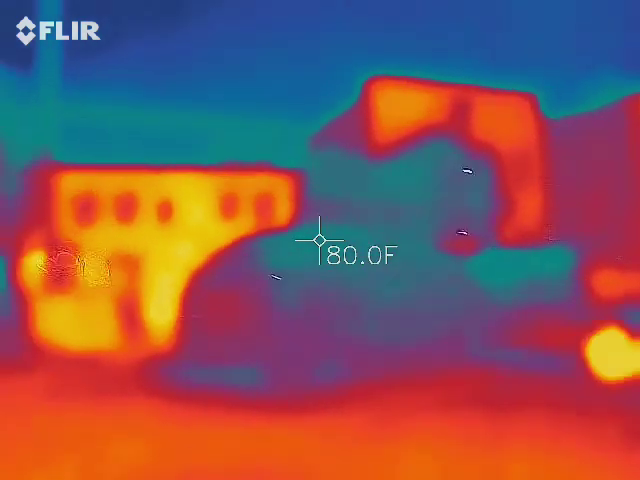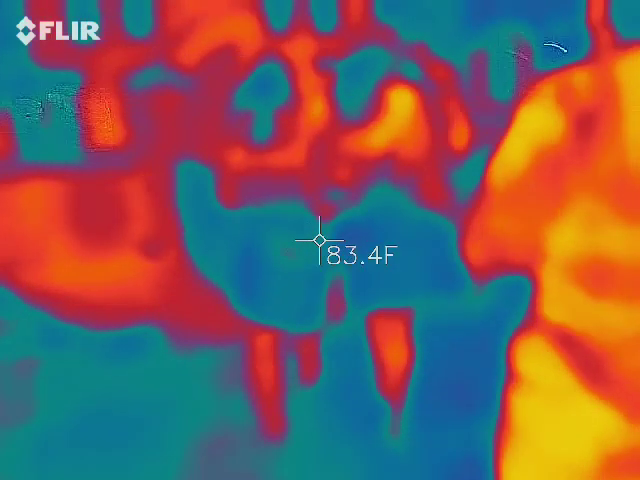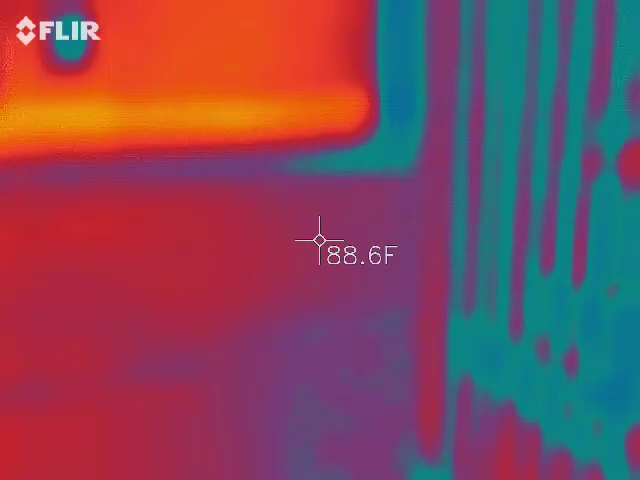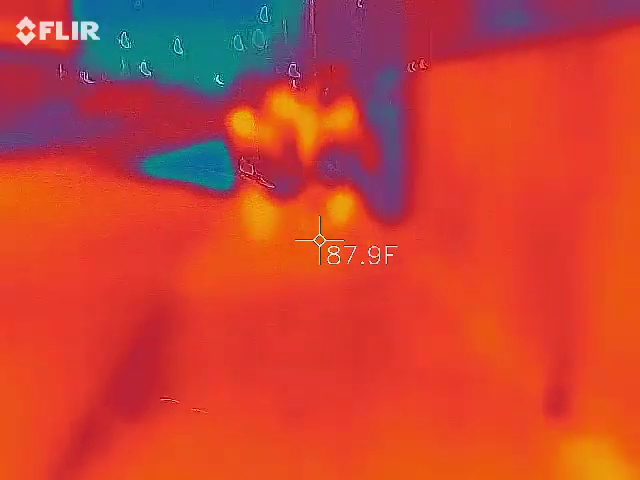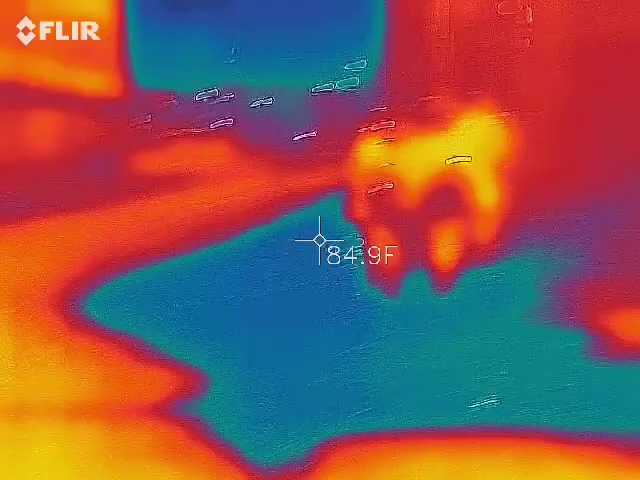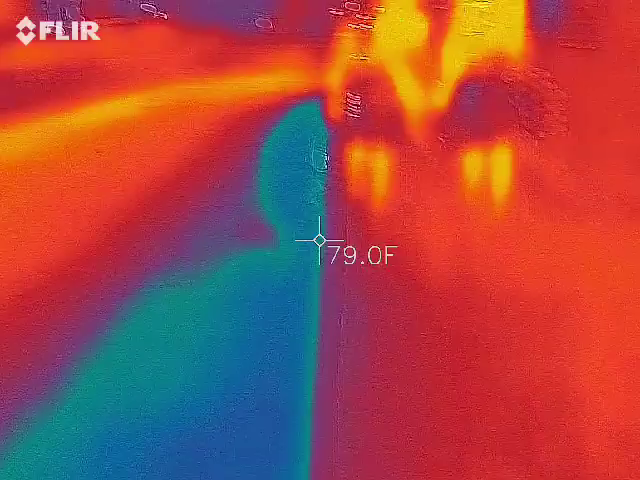Upstairs, yes. Who saw that red laser? I saw it. Ghost door? Oh.